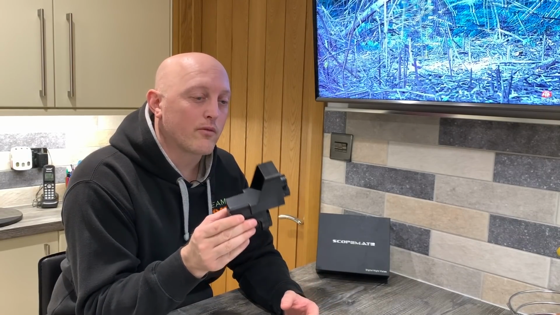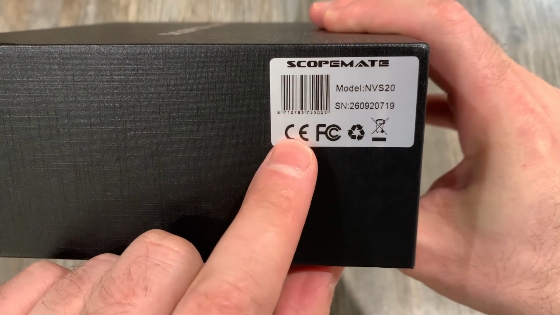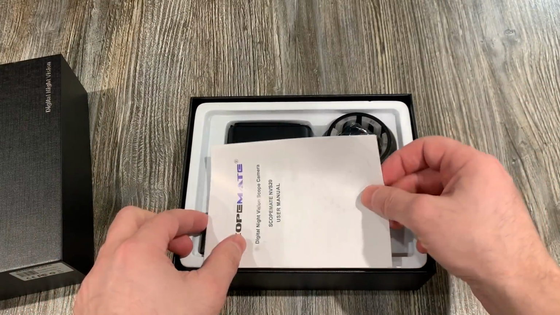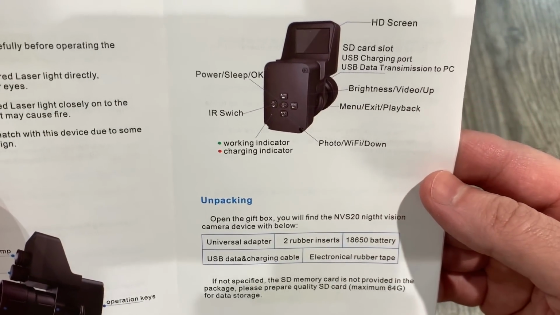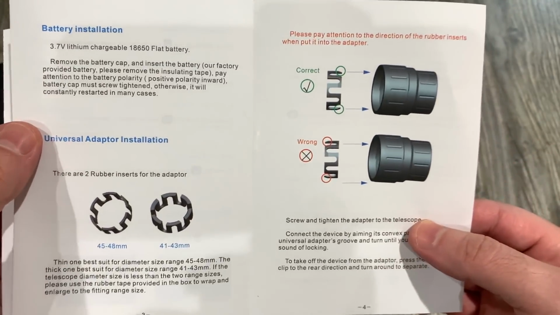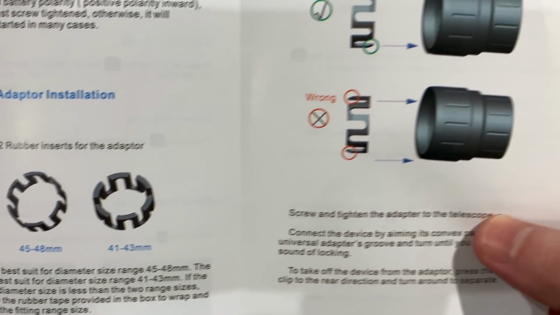But before we have a look at the recording capabilities, let's have a little look and see what's included in the box. There are two models of Scopemate available, the NVS20 and the NVS30. Both models conform to the European safety standard, and both come supplied with the same contents in the box. A relatively comprehensive user manual with some decent imagery telling you and showing you how to install and properly use this product.